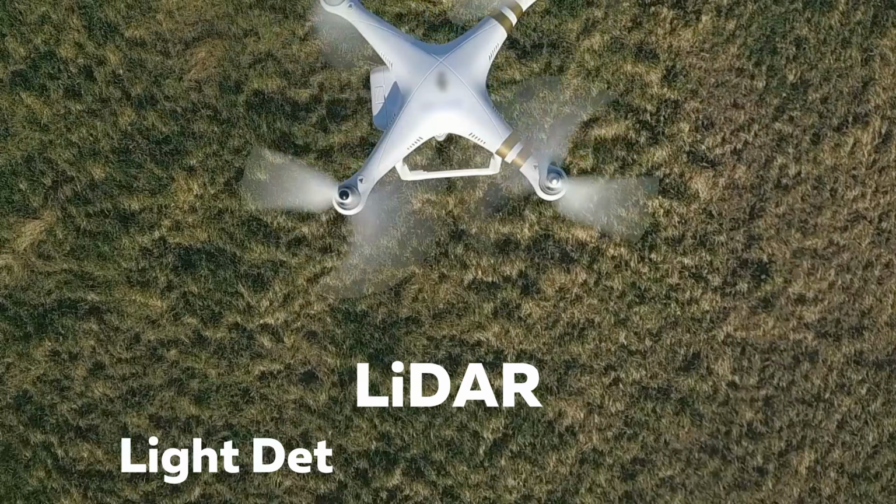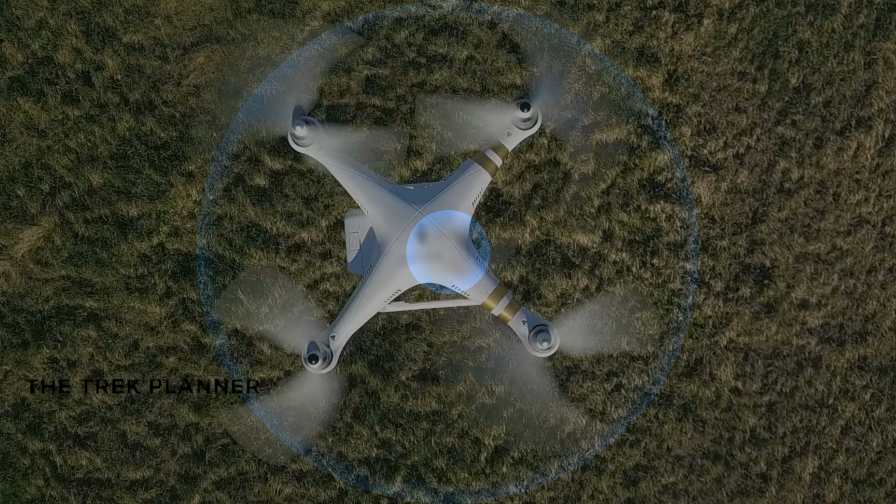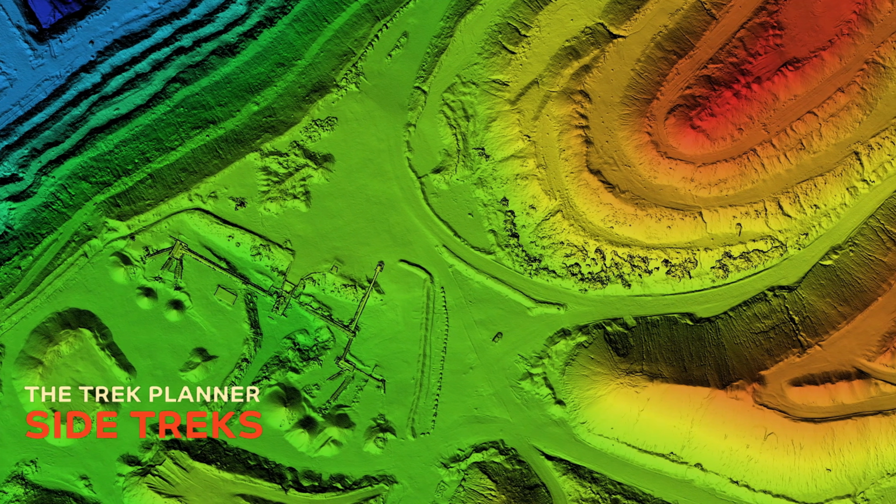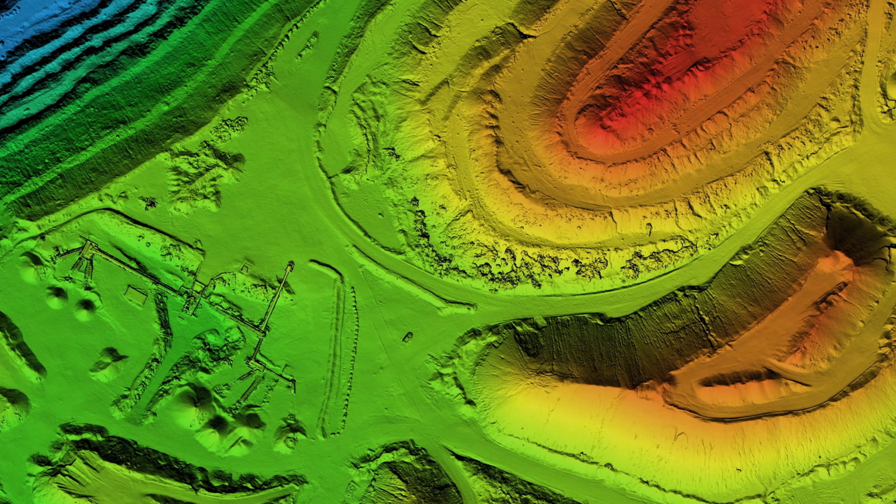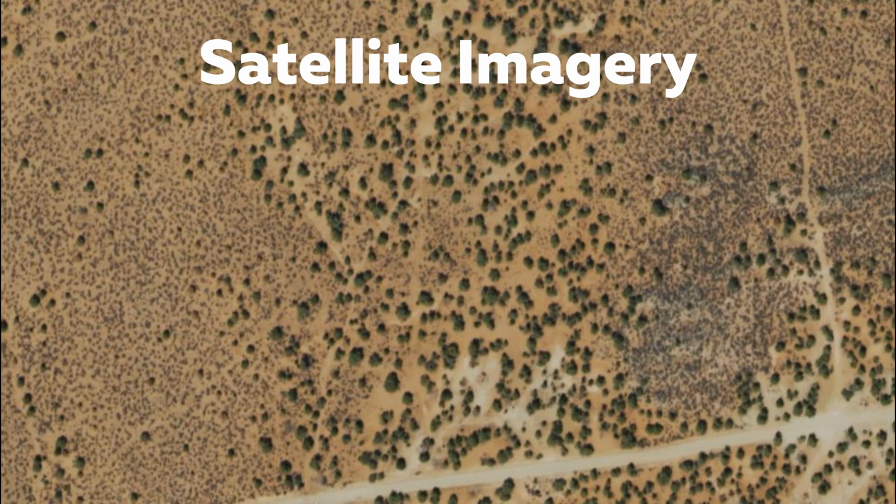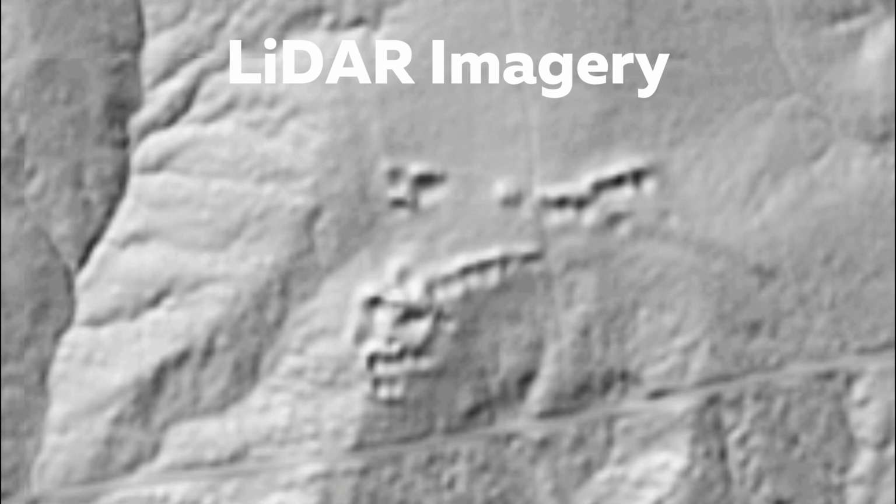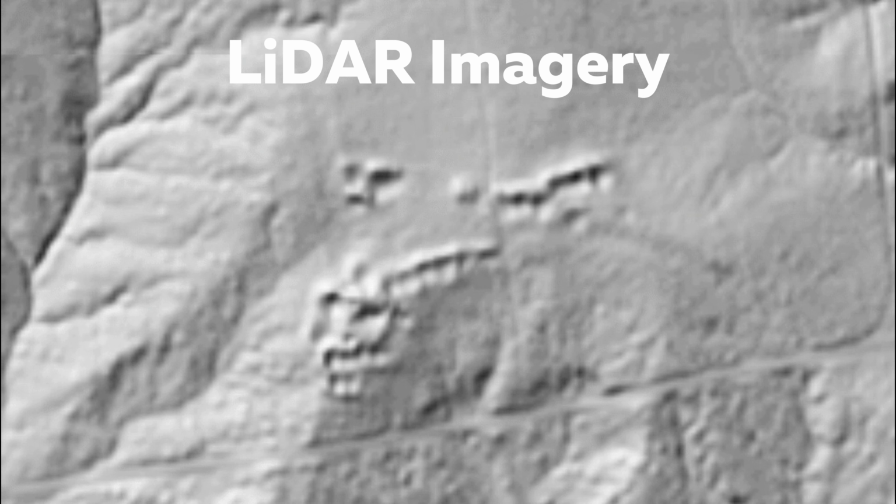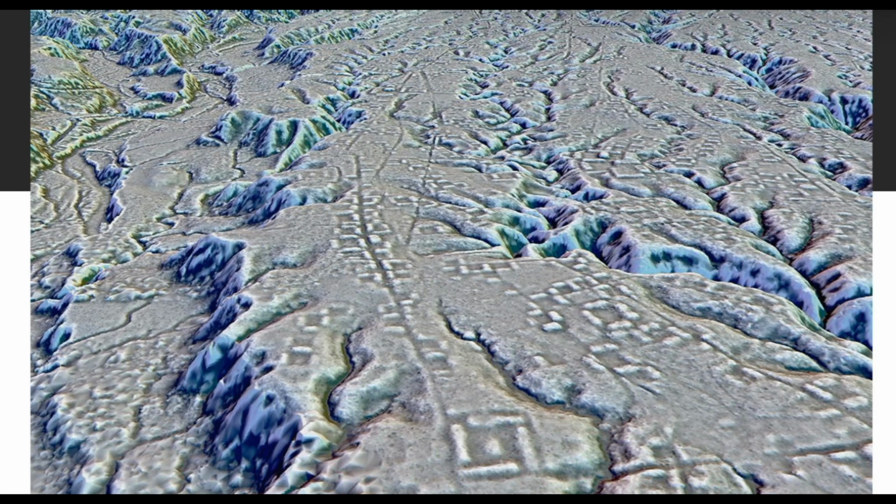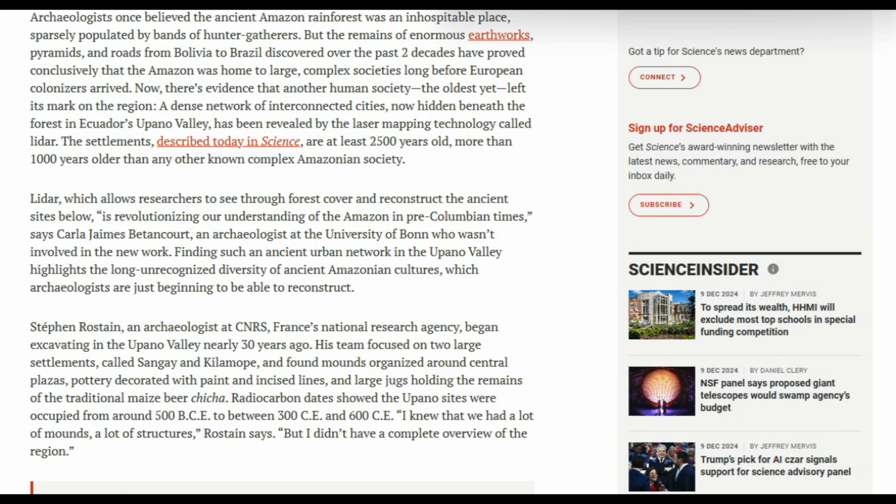LiDAR, or Light Detection and Ranging, is a remote sensing technology that uses laser pulses to create highly detailed maps of the Earth's surface. The lasers and sensors are usually attached to vehicles, aircraft, and even drones. It's incredibly useful for archaeologists because it can reveal hidden structures buried beneath vegetation or soil, places that might otherwise go unnoticed. It's been making the headlines recently, and for good reason. This amazing technology is giving archaeologists a powerful new tool to uncover the past.